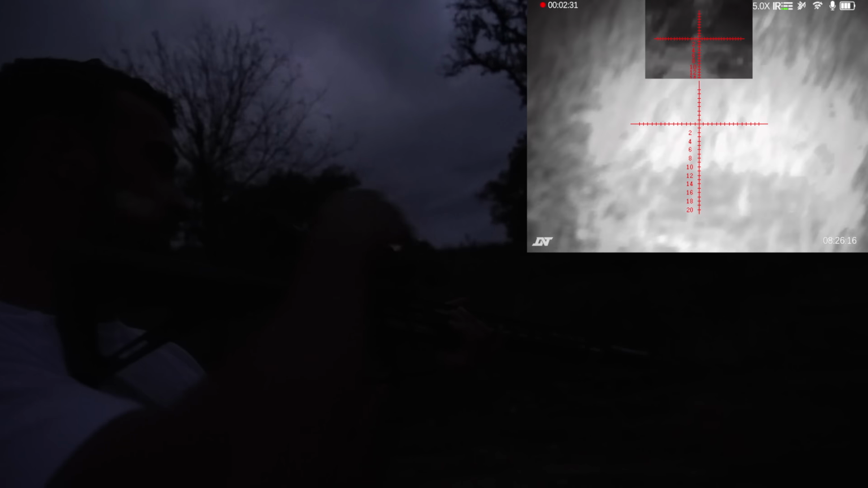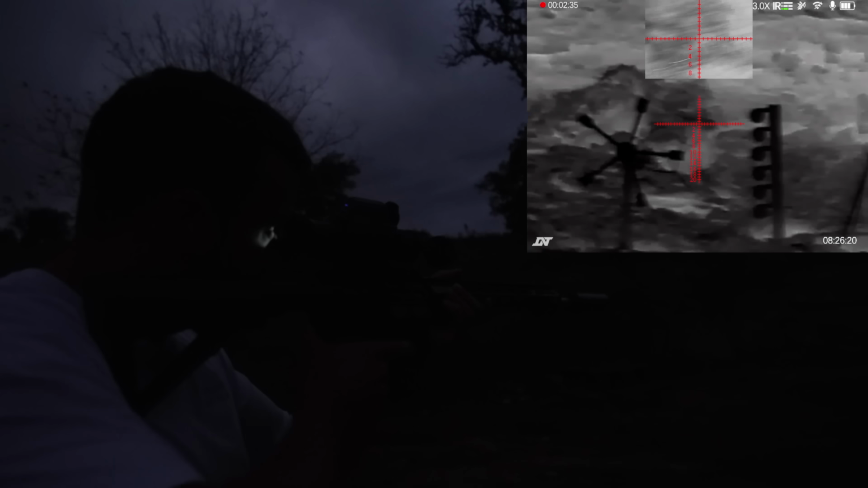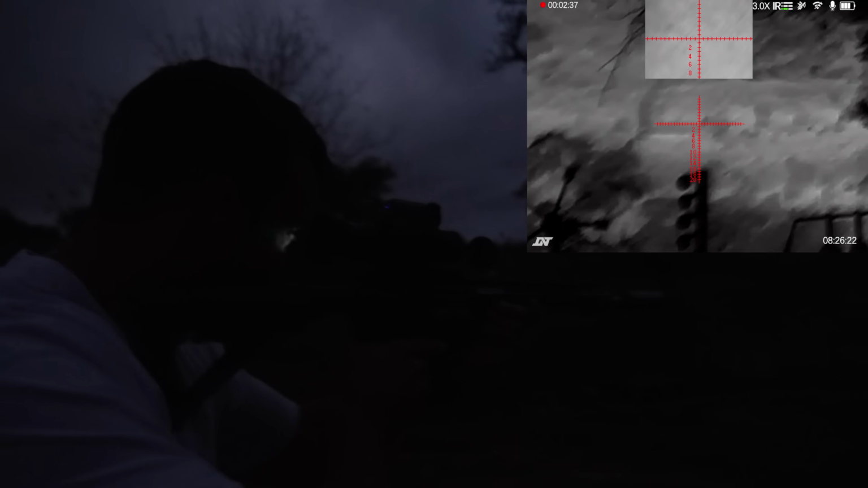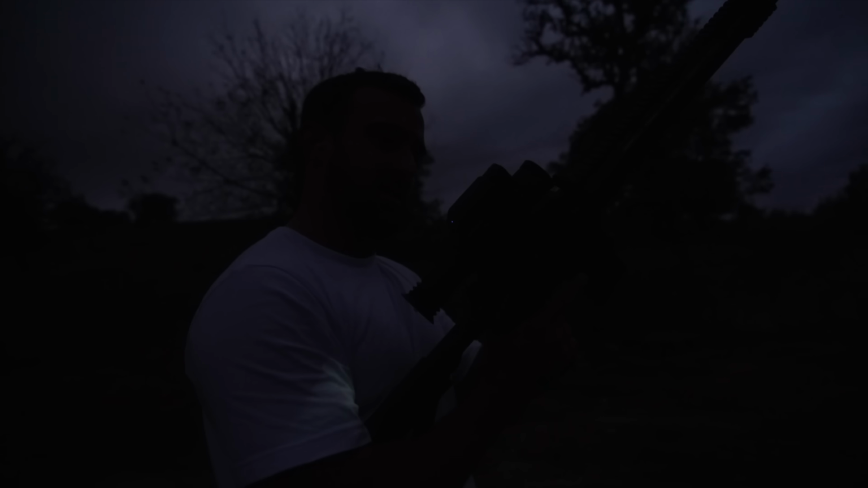Put on safety. Let's go ahead and swap over to thermal. And that IR light stays illuminated, so I could use that top screen there. Again, something that should have been common sense to me. The zeroing for day and night are the same. Thermal is a different unit, so I didn't zero the thermal. Didn't think about that.